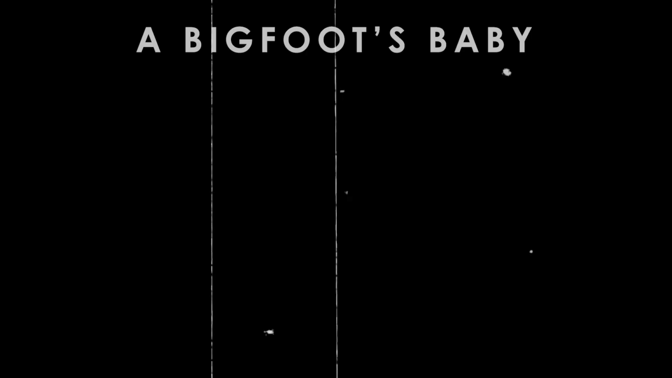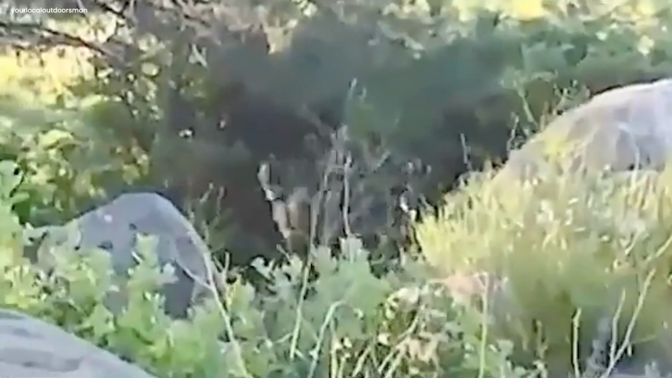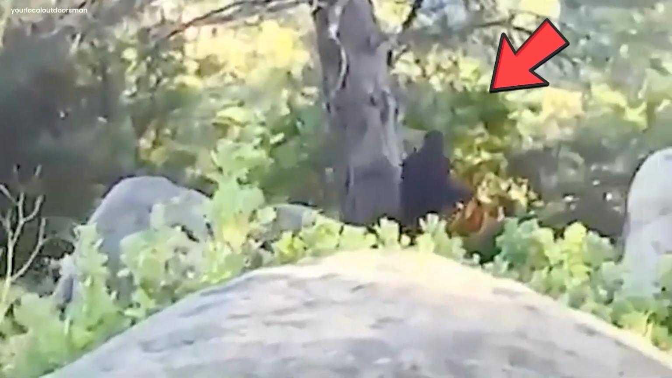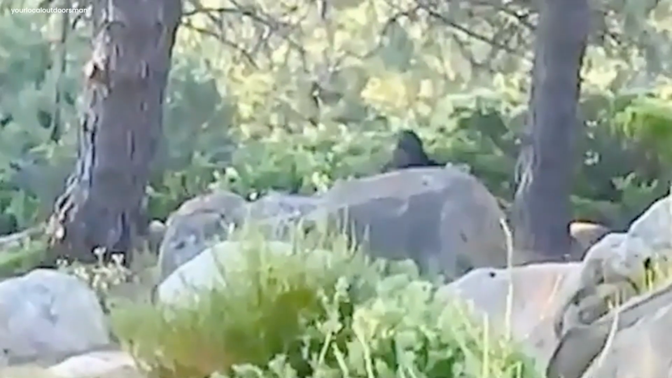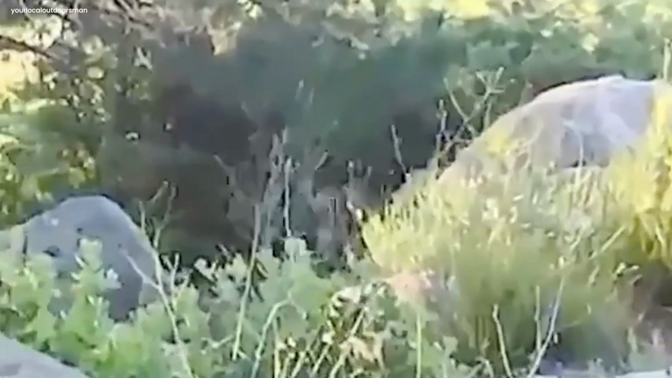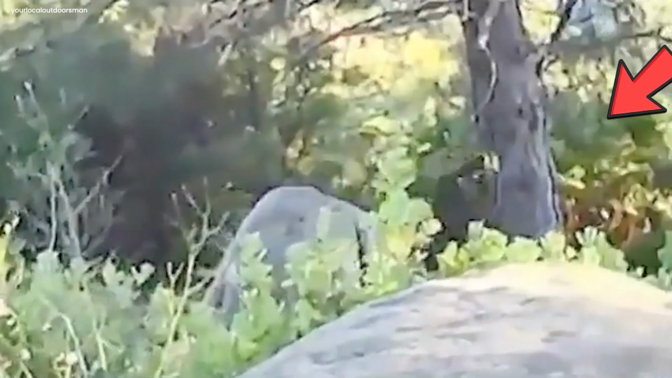A Bigfoot's baby. When this video hit the internet, it had everyone scratching their heads. Was it just a big gorilla holding its baby and running away from the nearby humans? Or was there more to this video than what meets the eye? It didn't take long for many to start thinking that is what the Bigfoot would be like, and there's a big chance that this might be one. However, nothing was confirmed by the authorities about this clip.